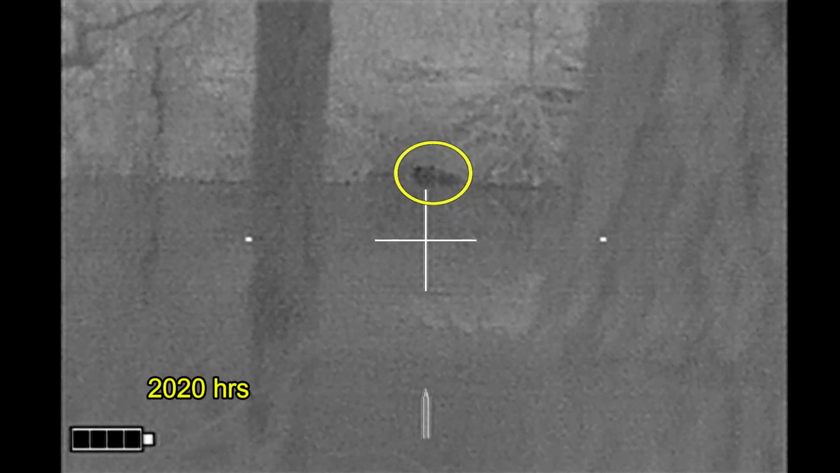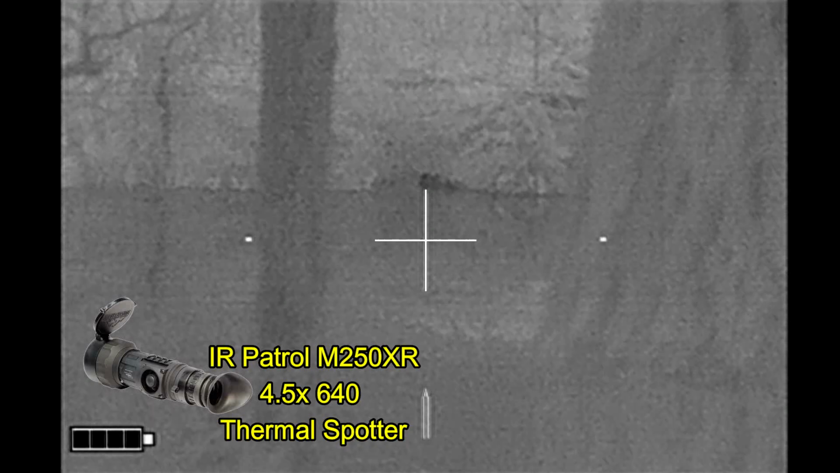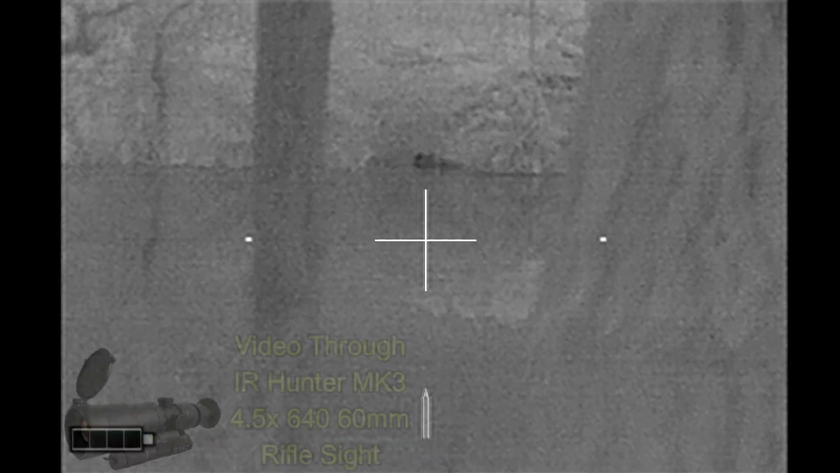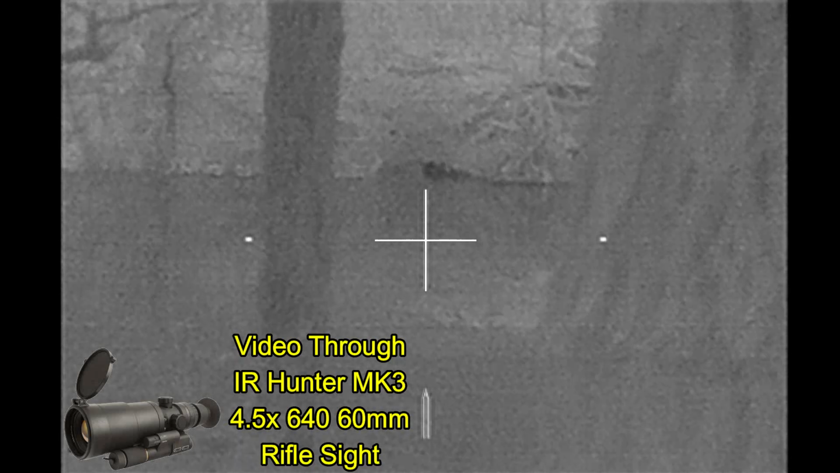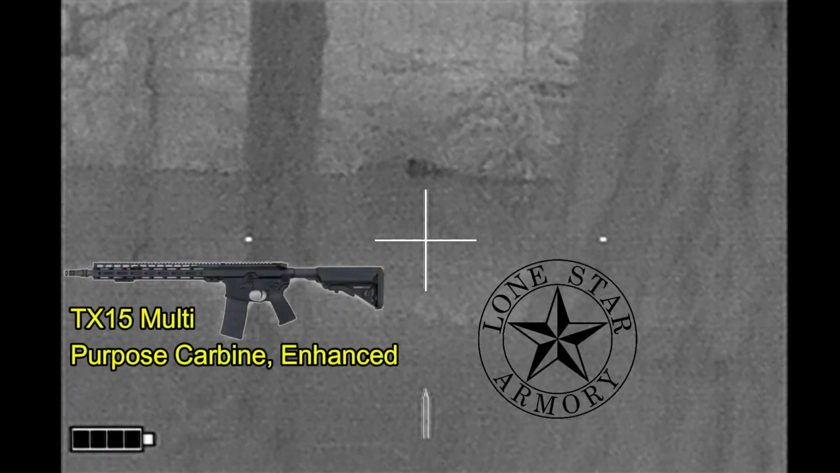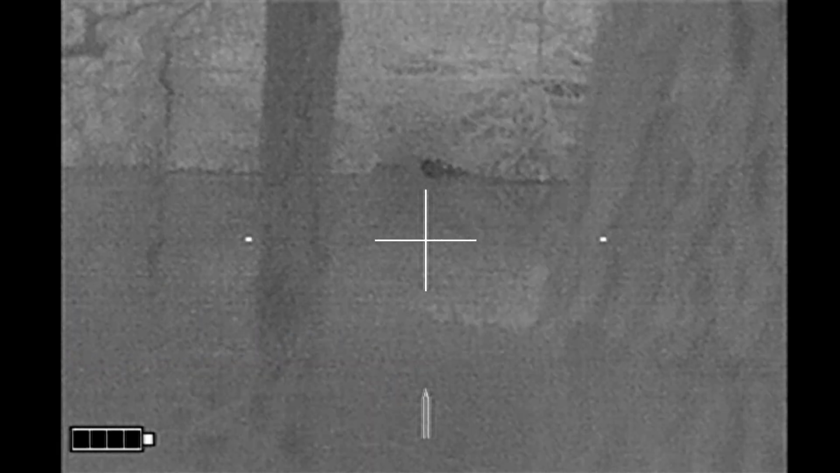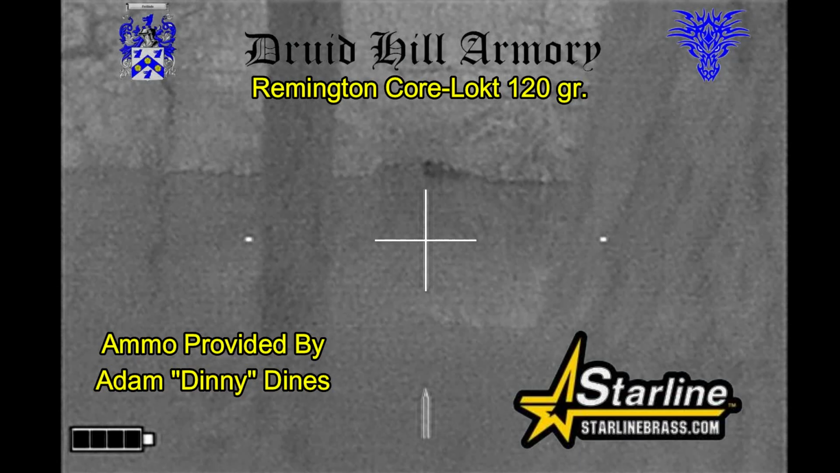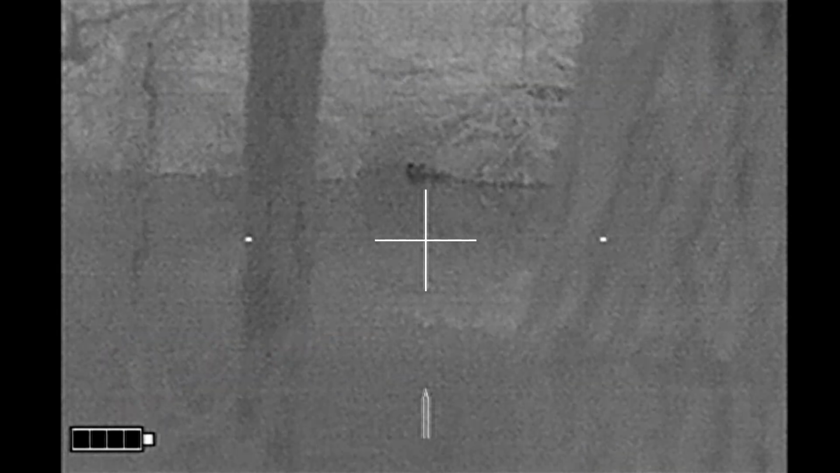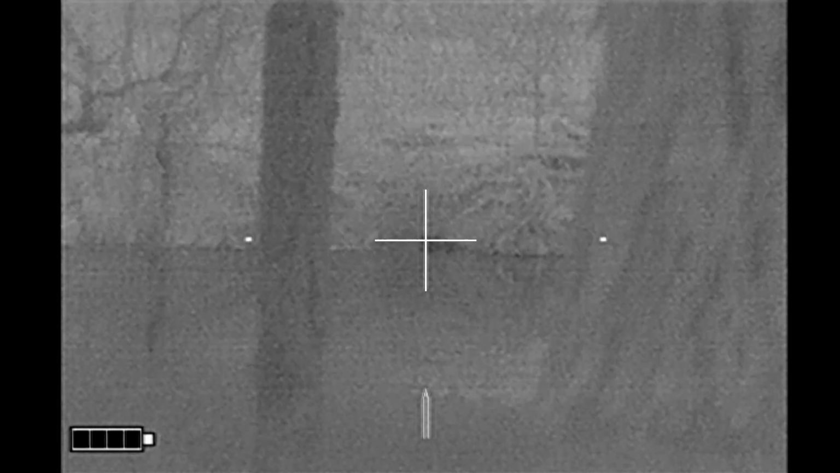Now this is a beaver that I actually spied swimming with my IR patrol, and it came to rest at the entrance of one of these beaver dens. I got video of it through my IR Hunter Mark III, and I'm going to be shooting it tonight with my Lone Star Armory TX15 multi-purpose carbine enhanced, and I'm going to be shooting Remington Core-Lokt 120 grain bullets loaded by Druid Hill Armory into Starline brass that my buddy Denny provided for me. Now this beaver is just hanging out right here.